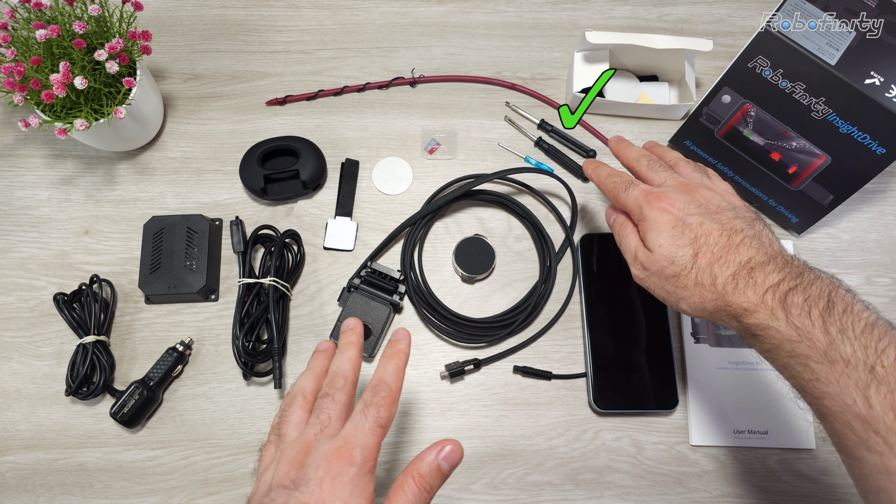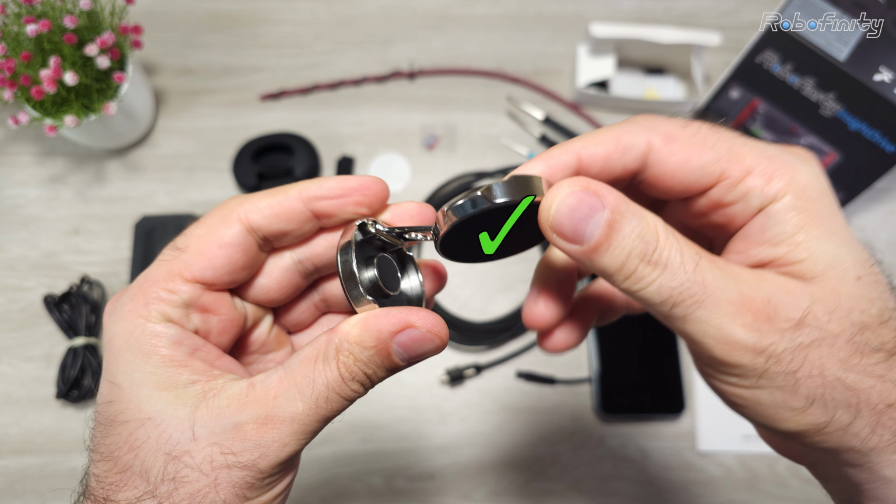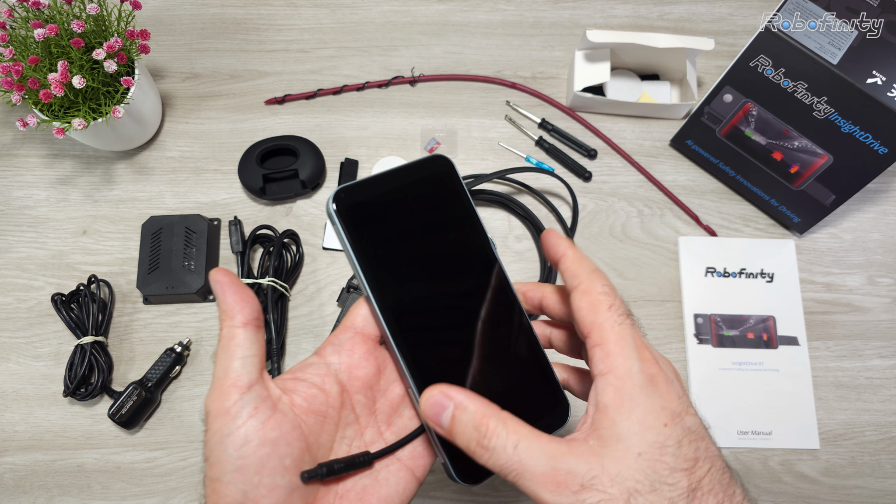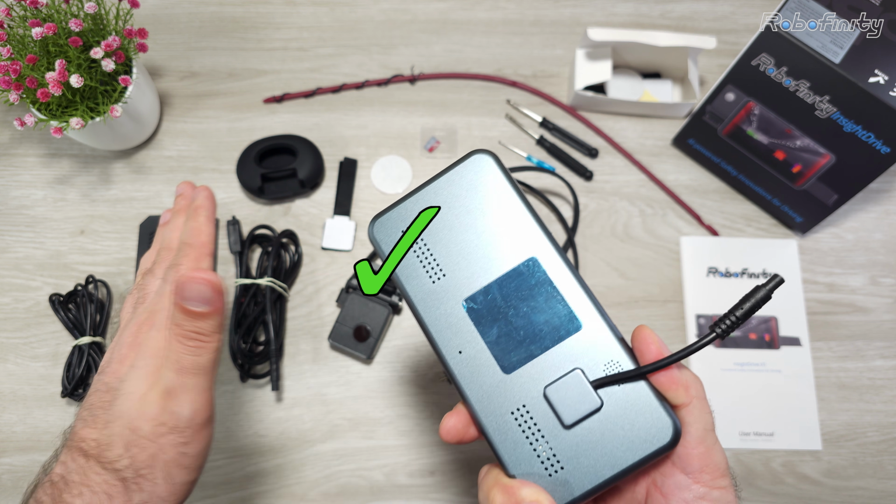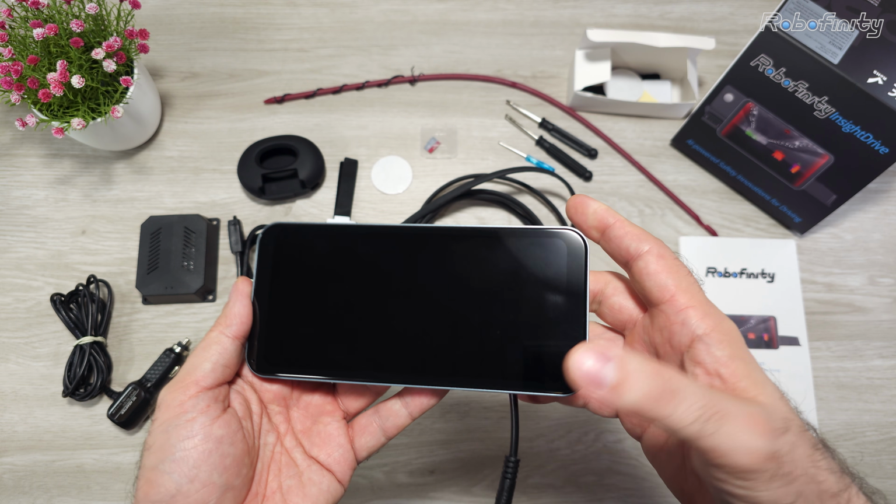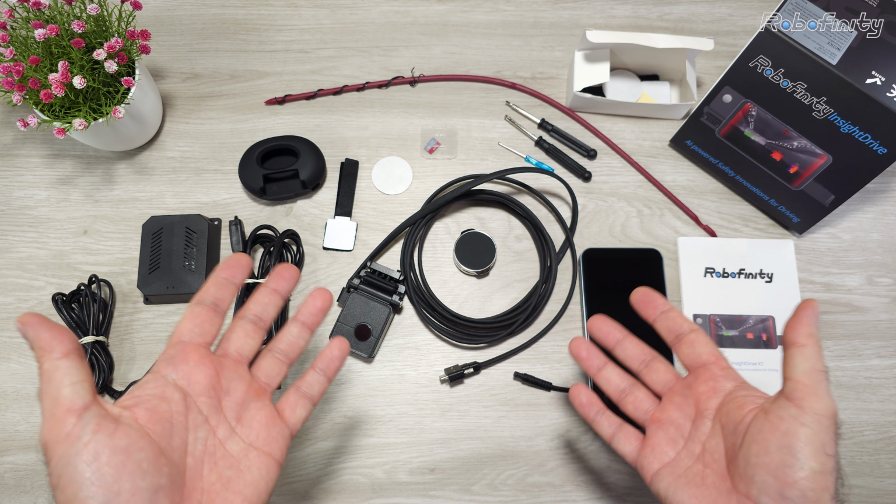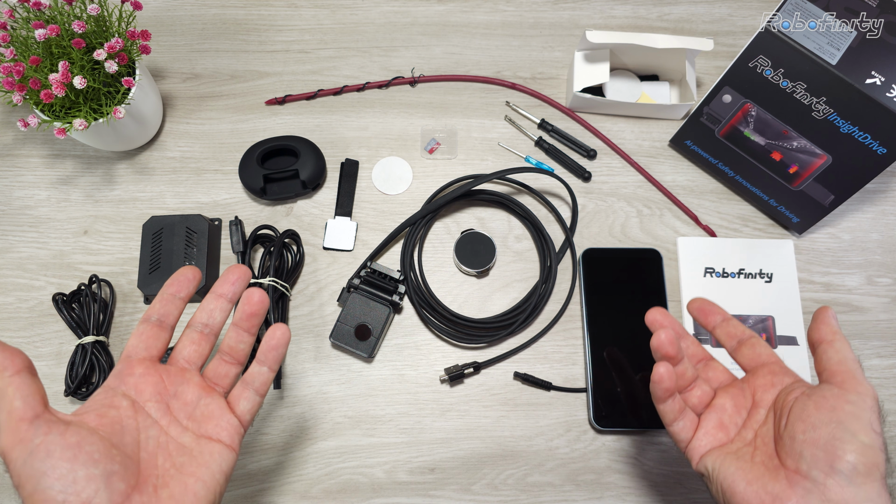You get all the tools for the installation as well. An absolutely versatile, small and very strong holder for the screen as well. The screen is lightweight, easy to install and use, has a recording function, and an SD card slot to go up to 128GB of recording space. There is no doubt, in its class, it's a perfect and low-cost option to get a cutting-edge road safety accessory for any car.